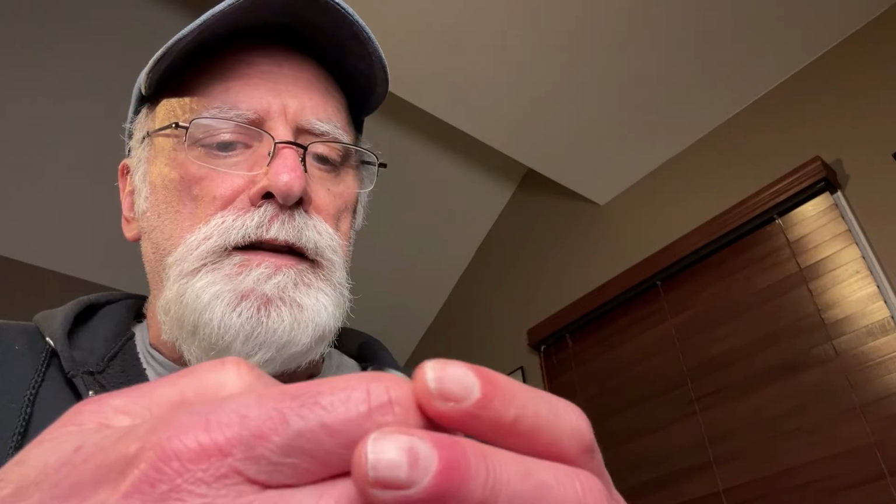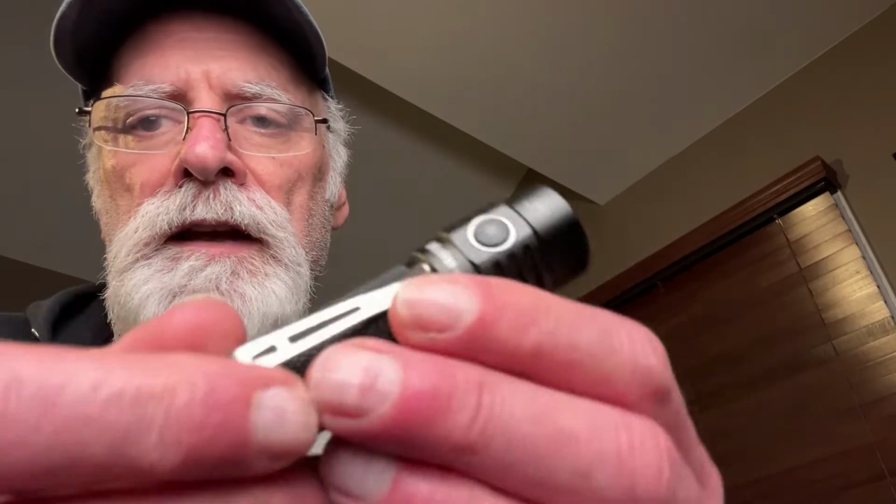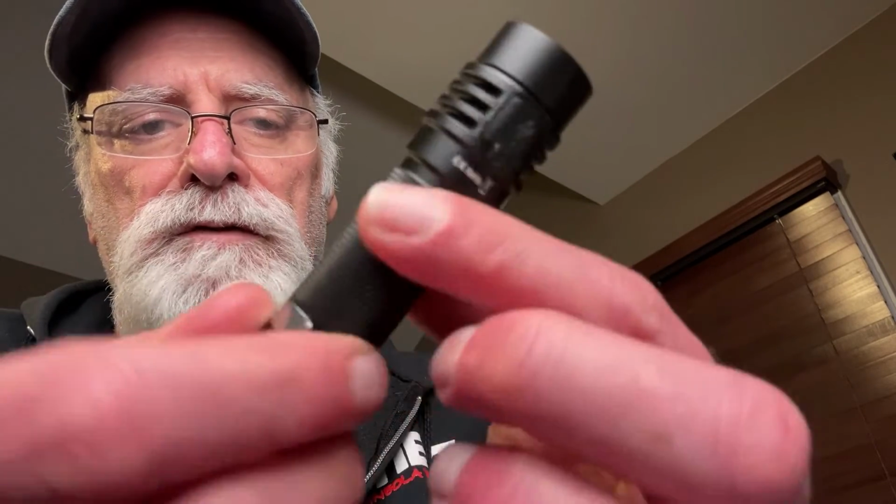It does claim to have an 1800 lumen output, and that's what that looks like, which is pretty intense. It has 3 different steps as far as the output on this, plus a strobe mode. Excuse the flash. Sorry about that. Nice little flashlight. The other thing I like about it is that the grip here is not overly aggressive, so it won't tear your pants to pieces, but it holds it very nicely.